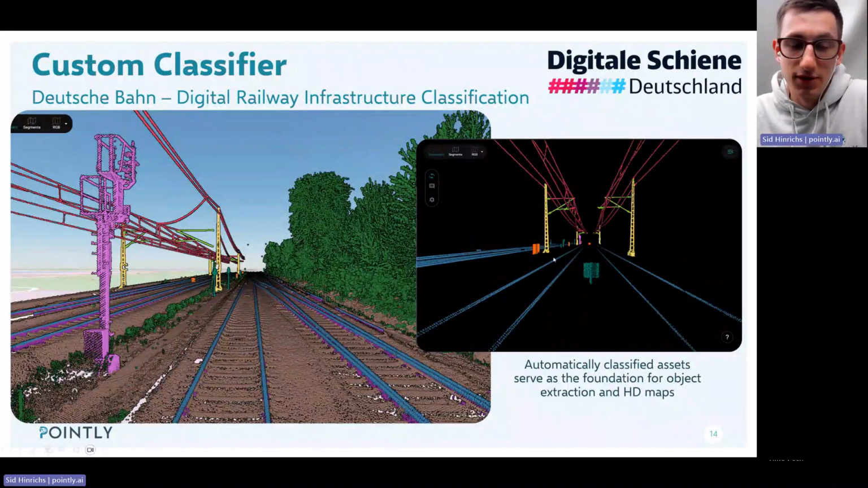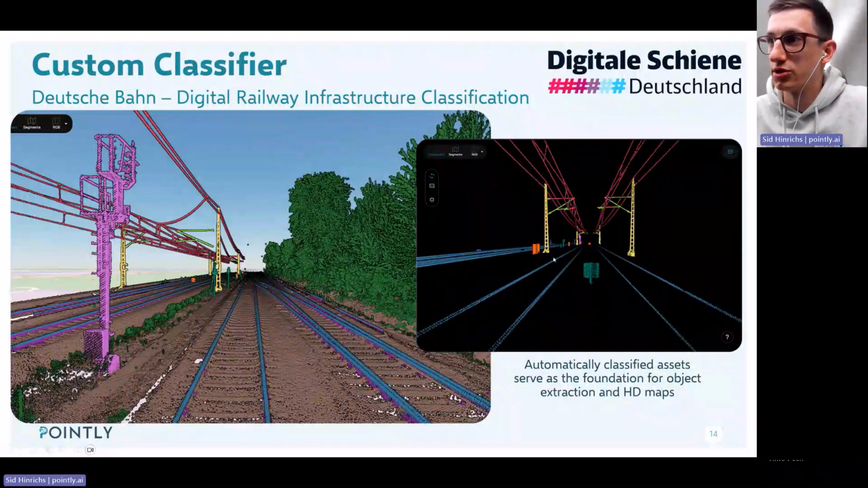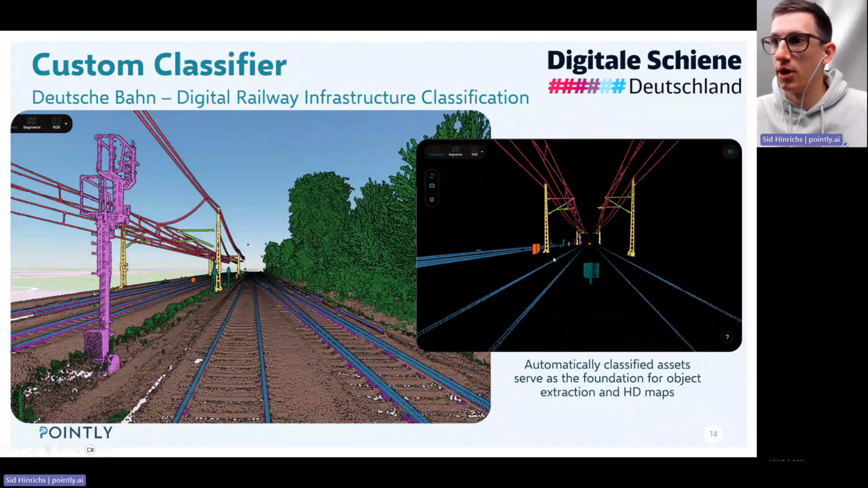And here again, we also did some post-processing, which is more rule-based, for example, to correct misclassifications within the trees. So that can be done automatically. And you can also see that the rail has 2 colors here on the left. It's purple and blue.